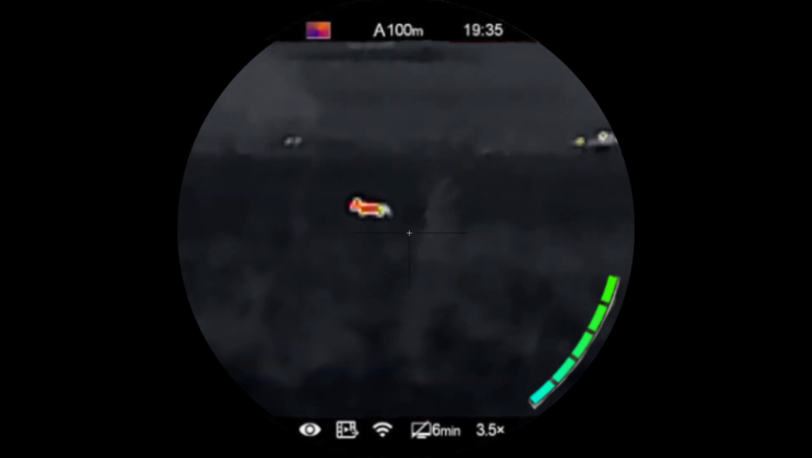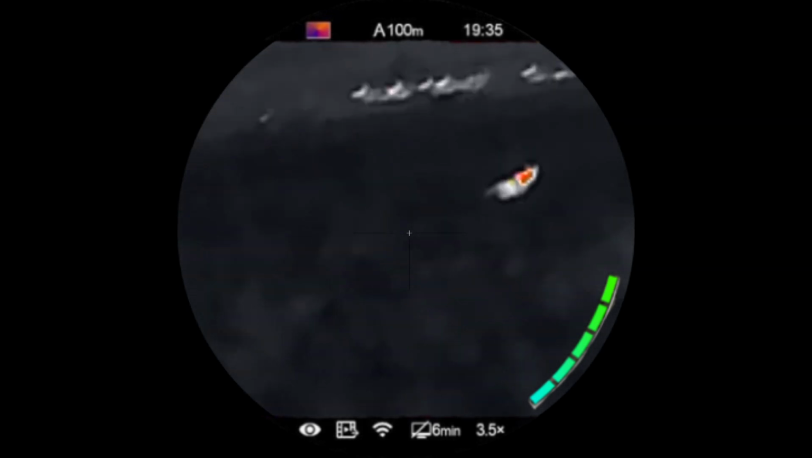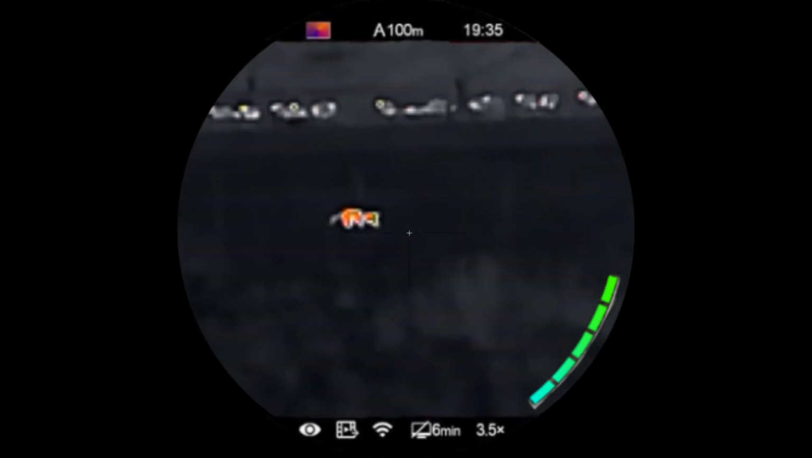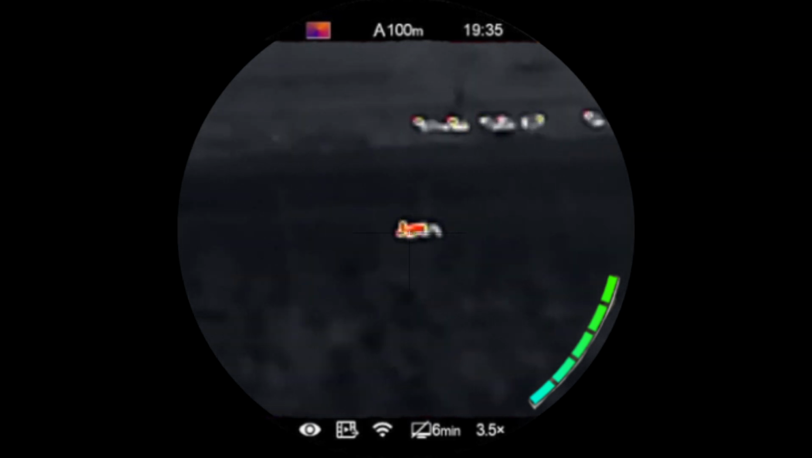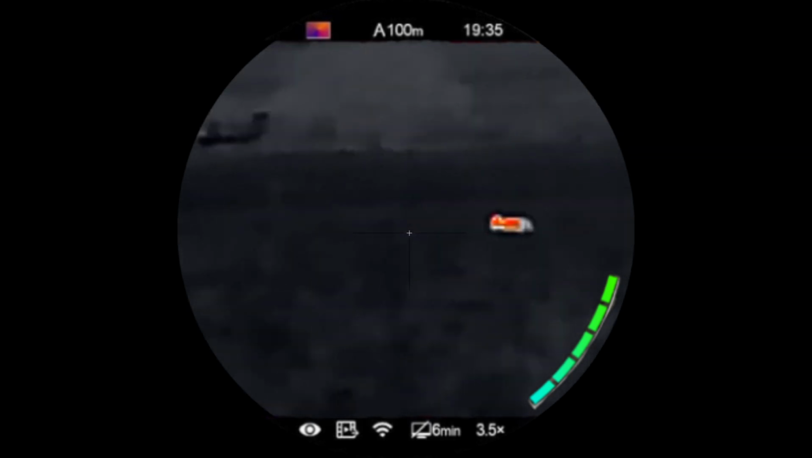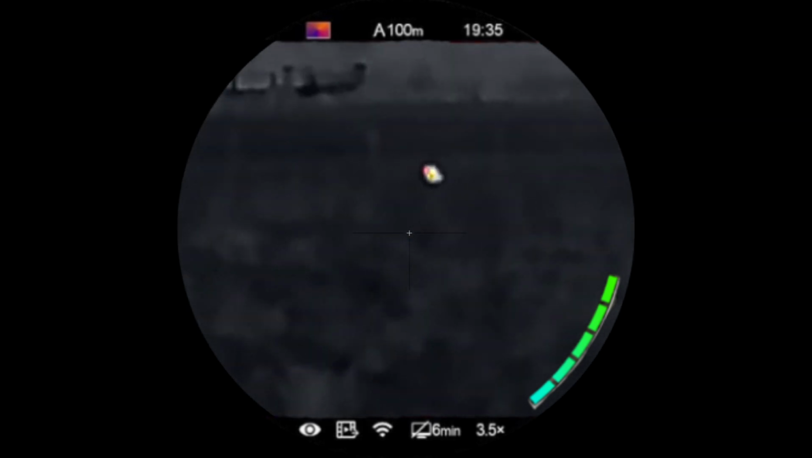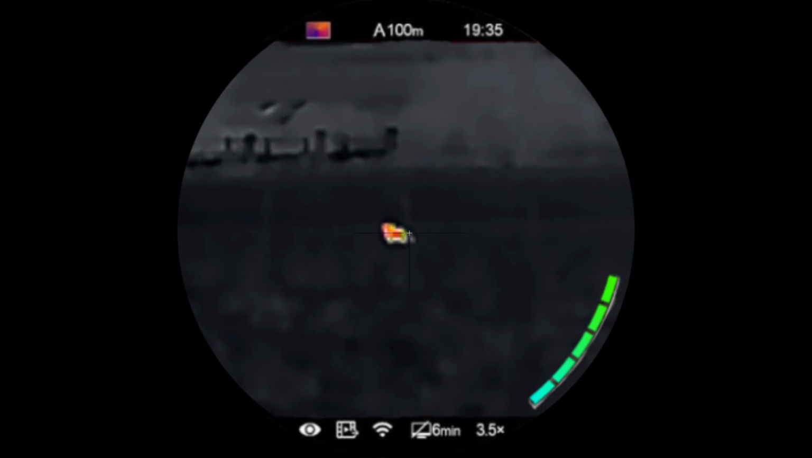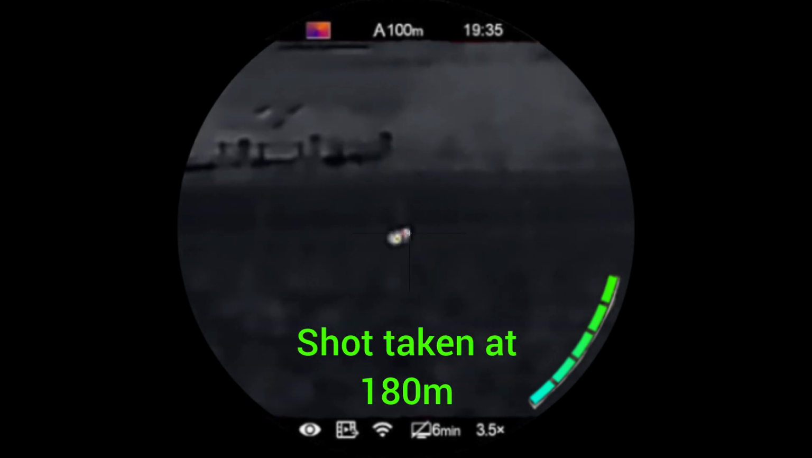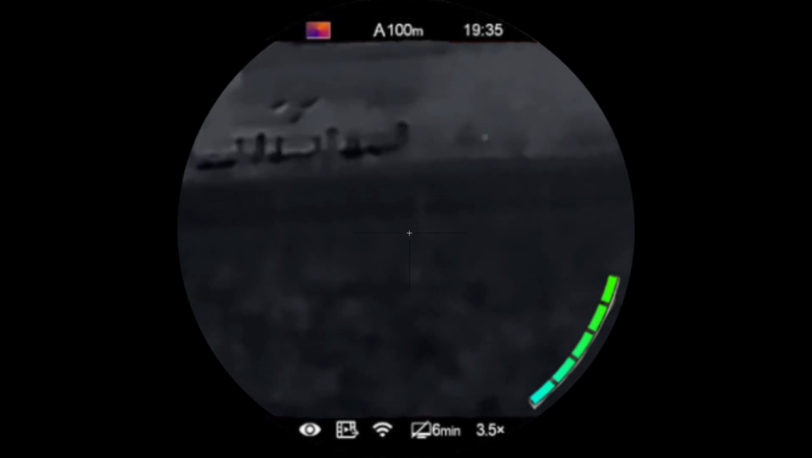Just gonna try and move up very quickly along this wall. Oh, fuck. Oh, it's a fence post. Oh, just praise game. Got him.